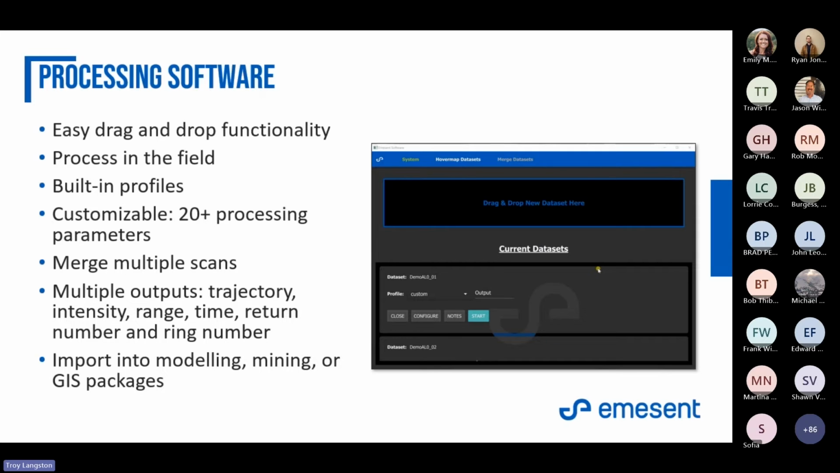Also in here, you can merge multiple scans. So let's say you're doing a building inside, outside, you've got 3 stories, you can do 2 scans inside, fly the outside, process all 3 scans in the software, align them, merge them, and you're done.